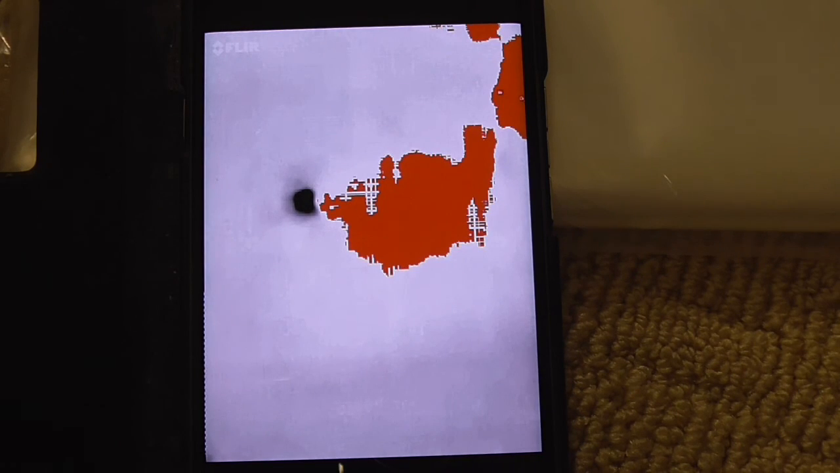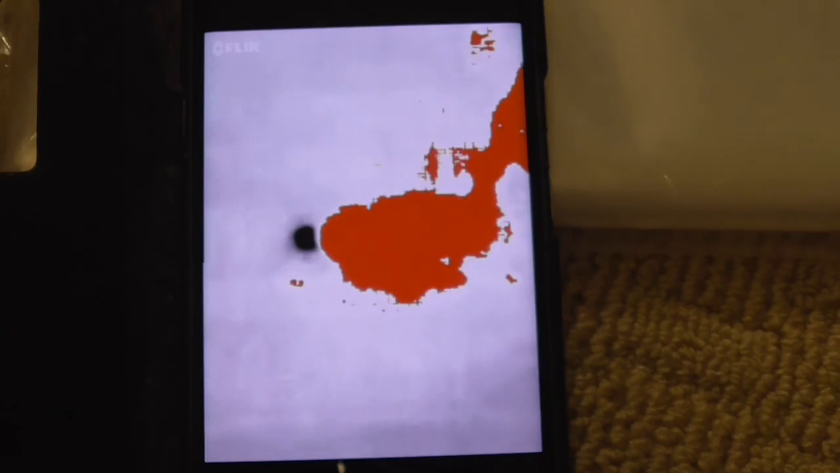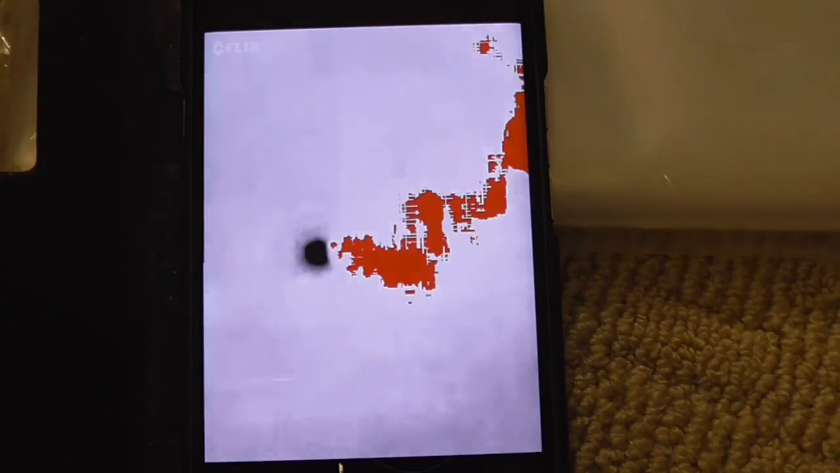How worthless is this? This is a bathroom counter, and that's a paper towel. See that black thing in the picture? That's a paper towel next to a sink. Other than that, you can't see anything.